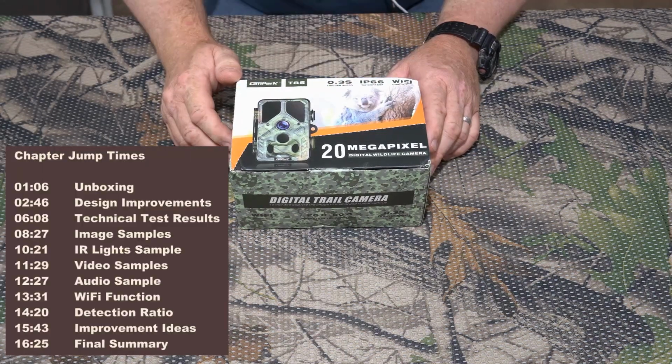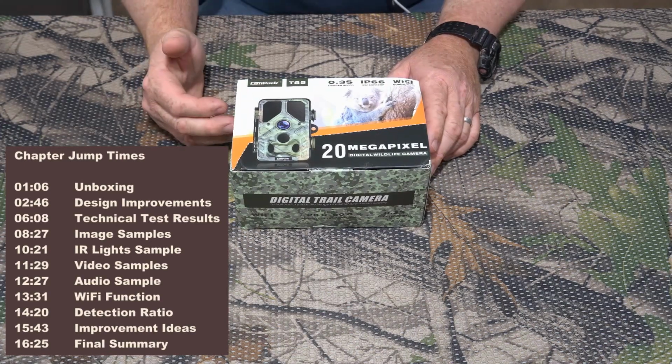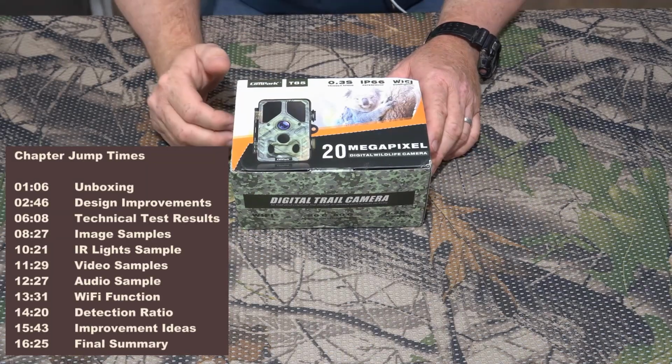Today we're going to be talking about this Campark T85 20 megapixel Wi-Fi connected camera. Alright guys, this was sent to me by the Campark company for free to do a review on. This is the first camera of the 2020 deer season that I'm going to be doing a review on.